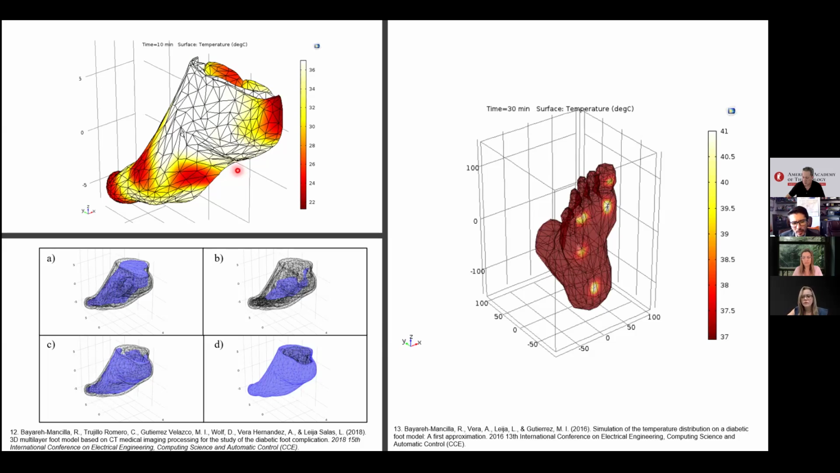So in some of our latest research, we have also used multi-layer models in which we can consider bone, fat and skin tissues. So the thermal distribution can lead to more realistic simulations, and also show how ulcers can have different distributions, given that sometimes these thermal differences can lead to early diagnosis of ulcers.